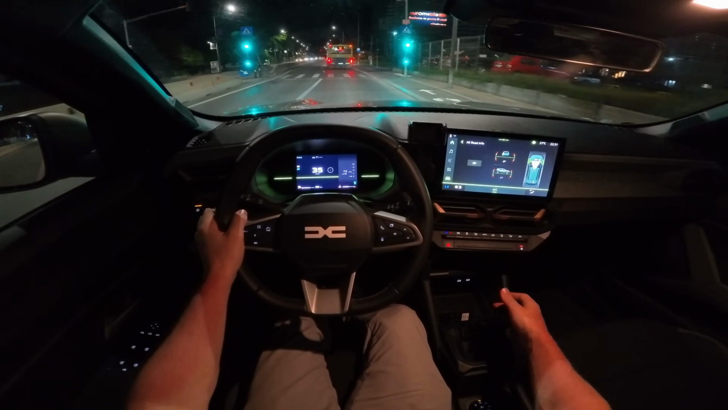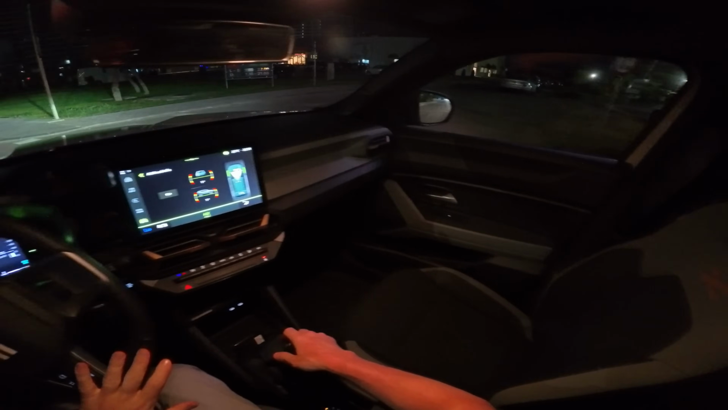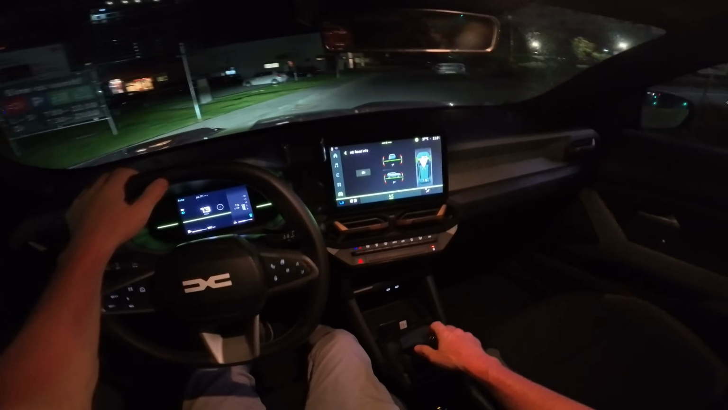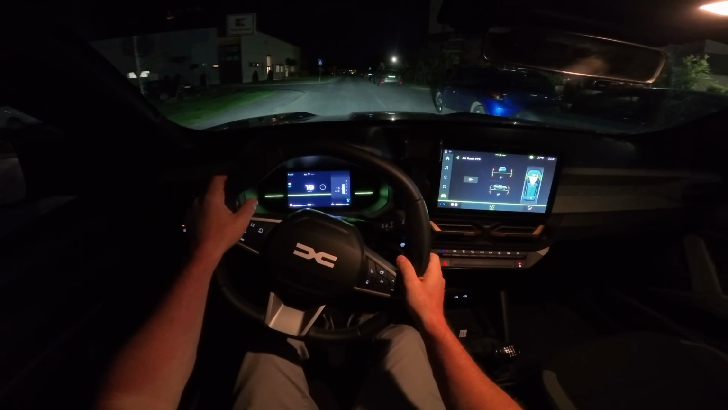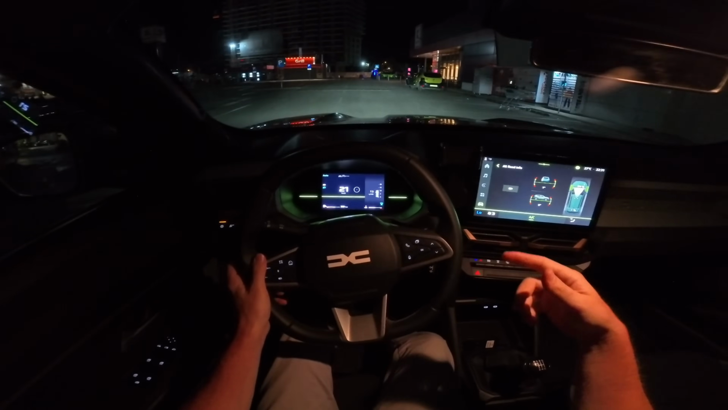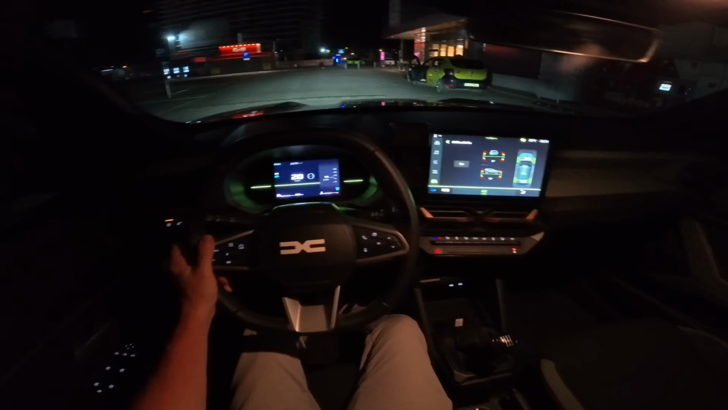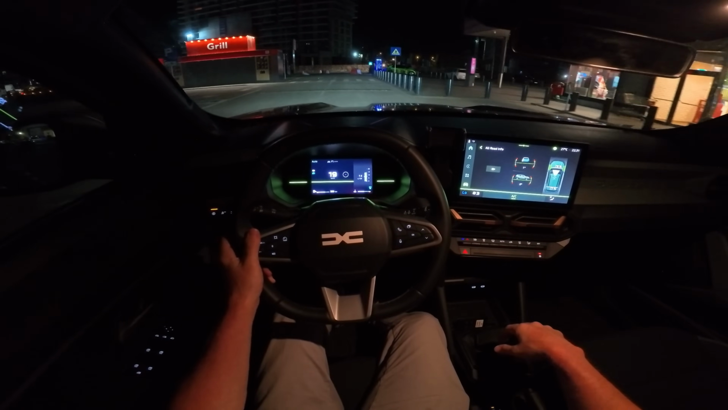So now, guys, you have to understand that this mild hybrid system, this new system, is not like the previous one, and it's not only a 1.2 liter 3-cylinder. It is also connected with an electric motor that helps this system. So it's much quicker, much more responsive. Plus, every time you start and accelerate, that electric motor will help as well. So it is a quite smart system.